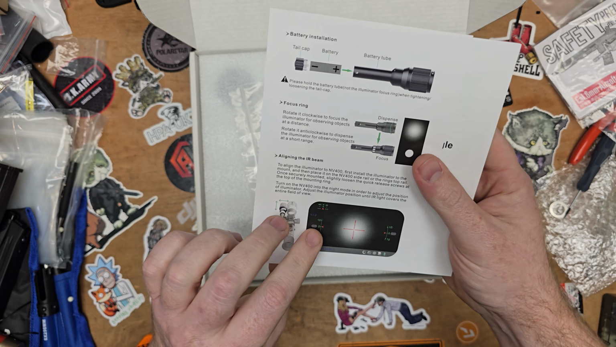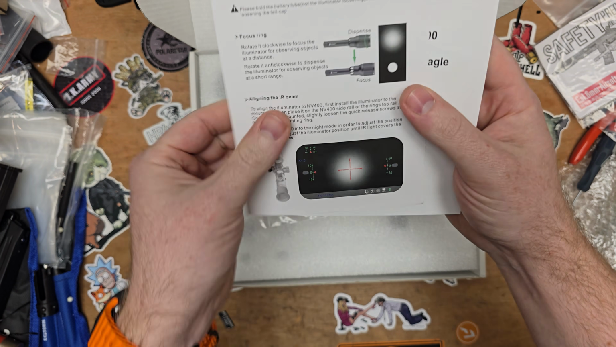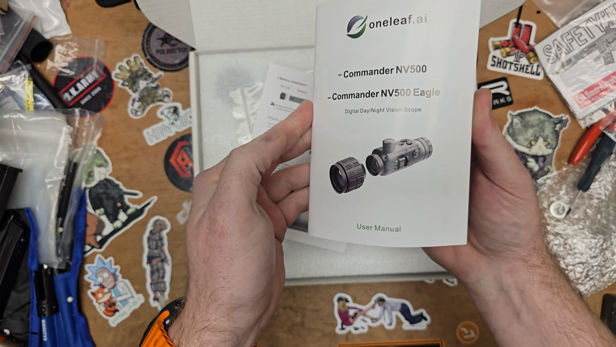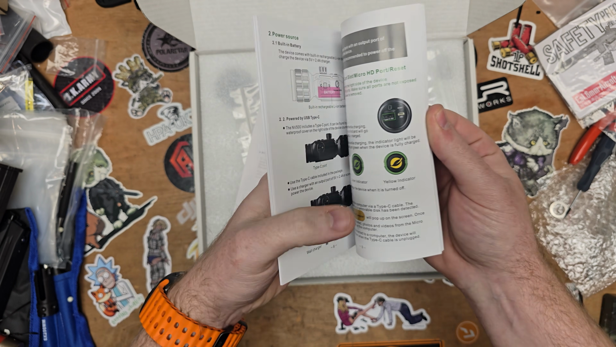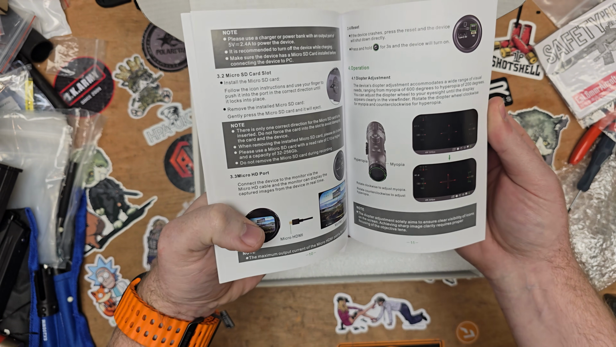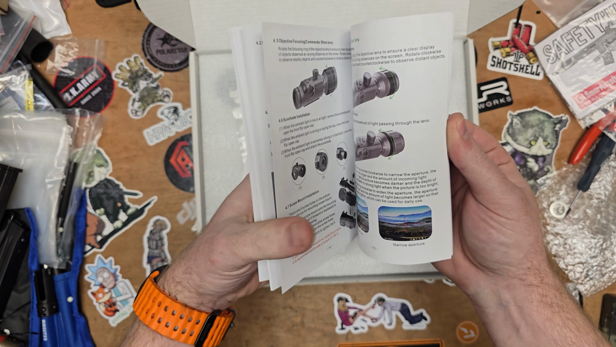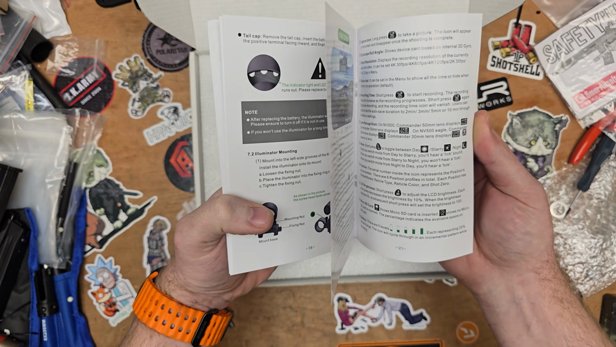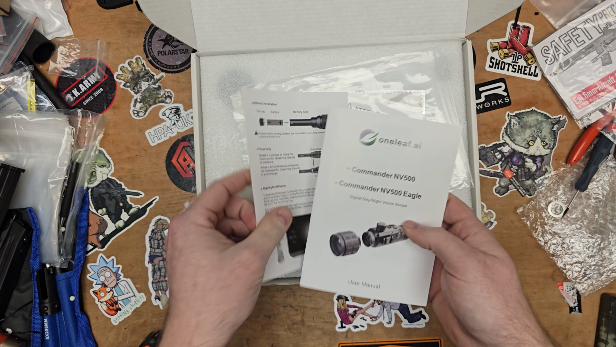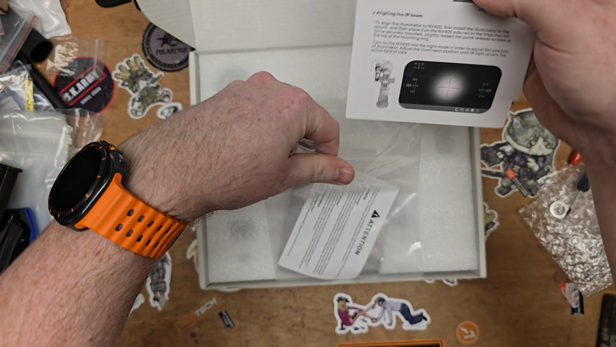We've got a little sheet here, and of course the user manual, which is going to be quite extensive. I think that's probably why I held this one off, because it's going to take me a bit of time to figure out how this thing works. There's going to be a lot to it.